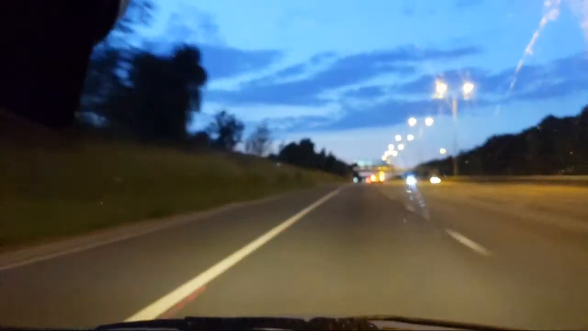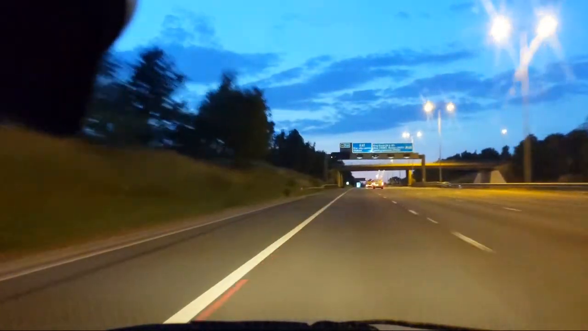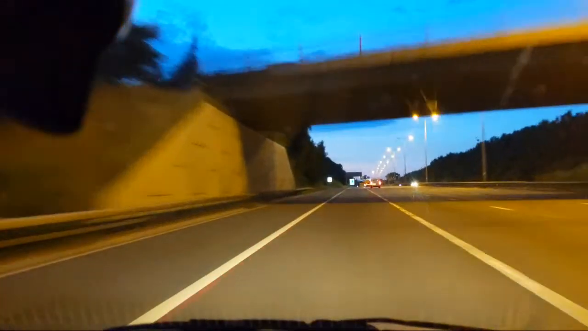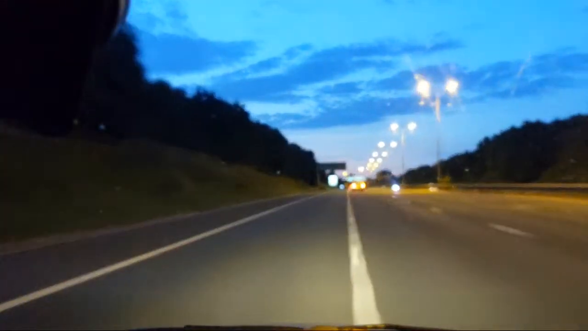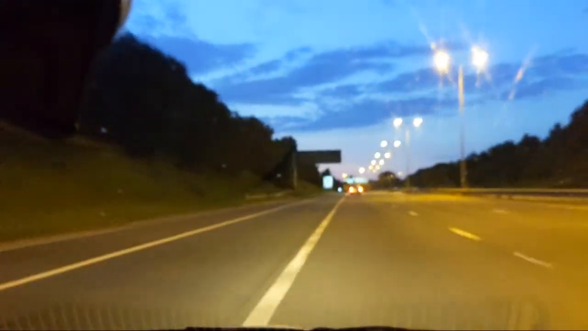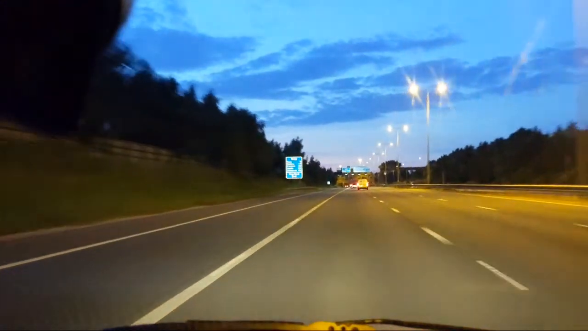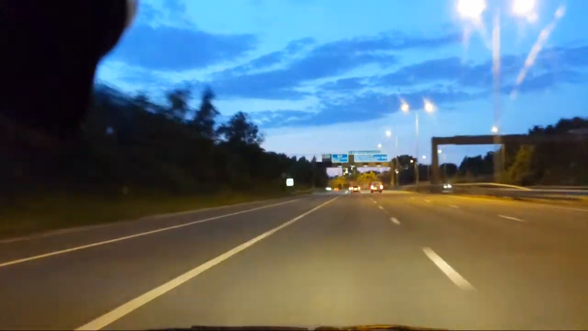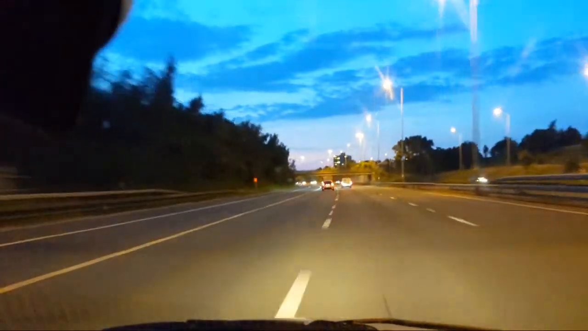Why is the camera wobbling so much? We're having an earthquake, don't worry. So we'll get out of this lane. And then this lane disappears. So we'll get out of this lane, nothing behind me. Doing a steady 70.